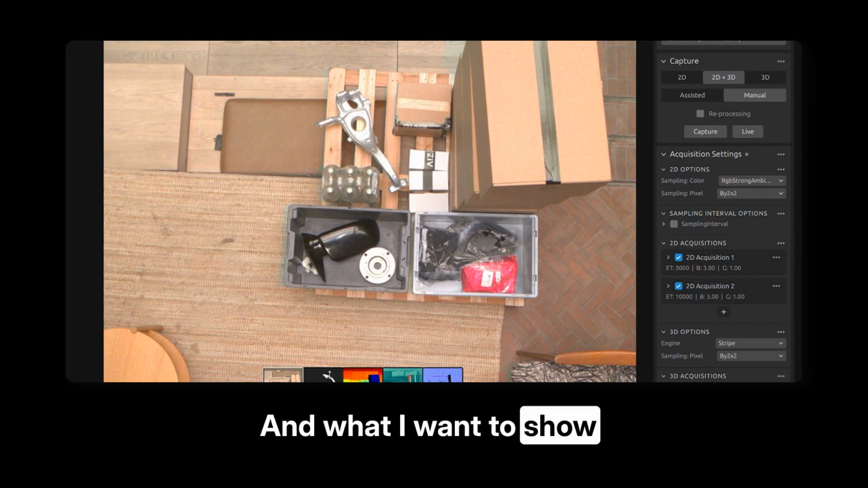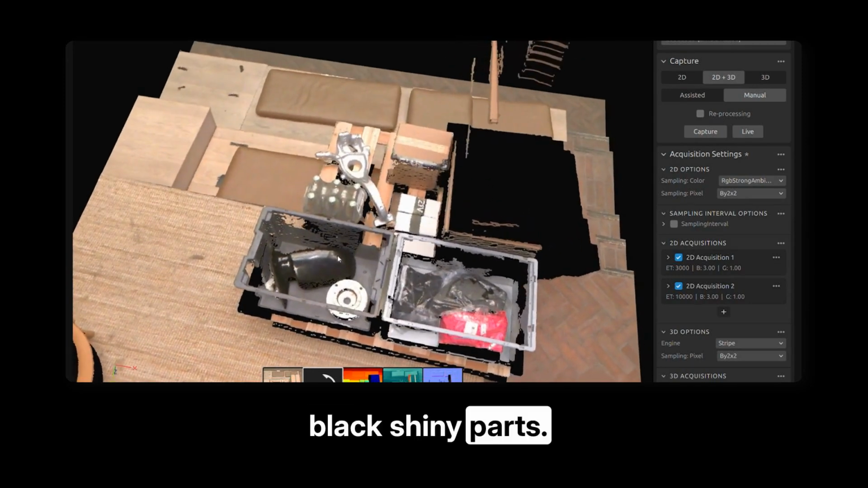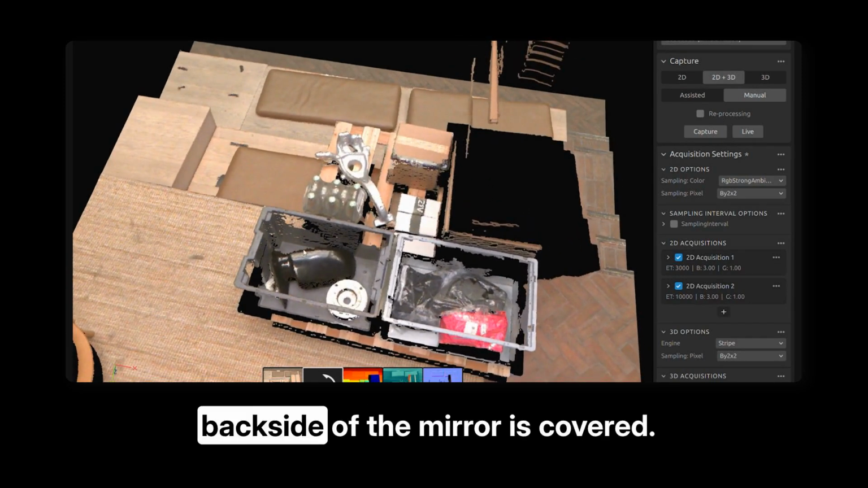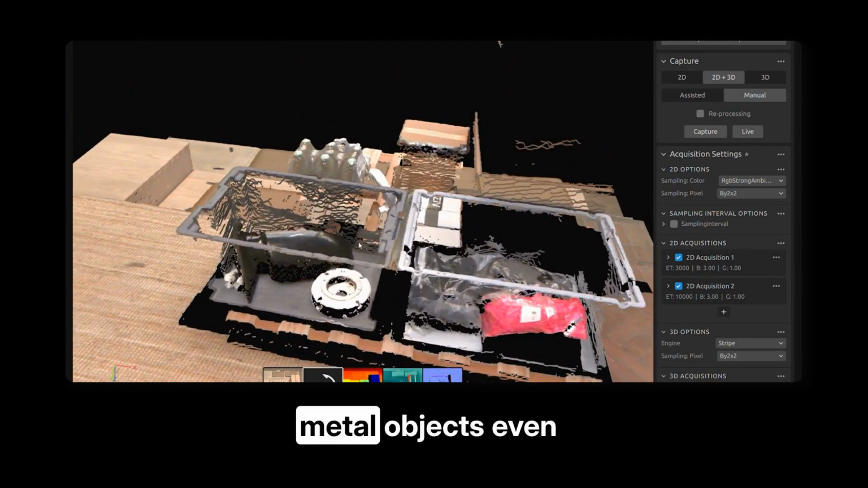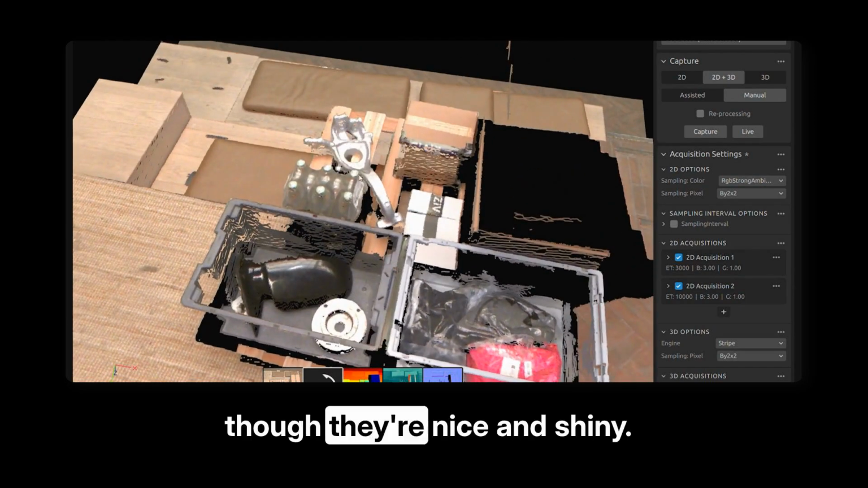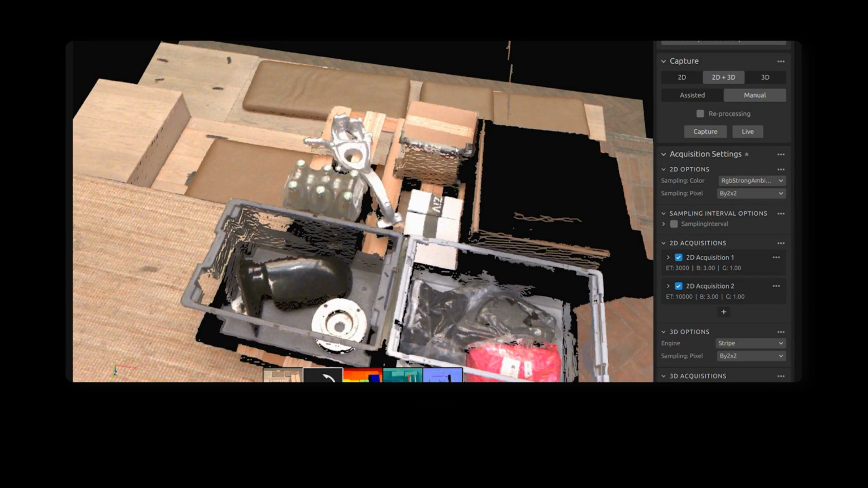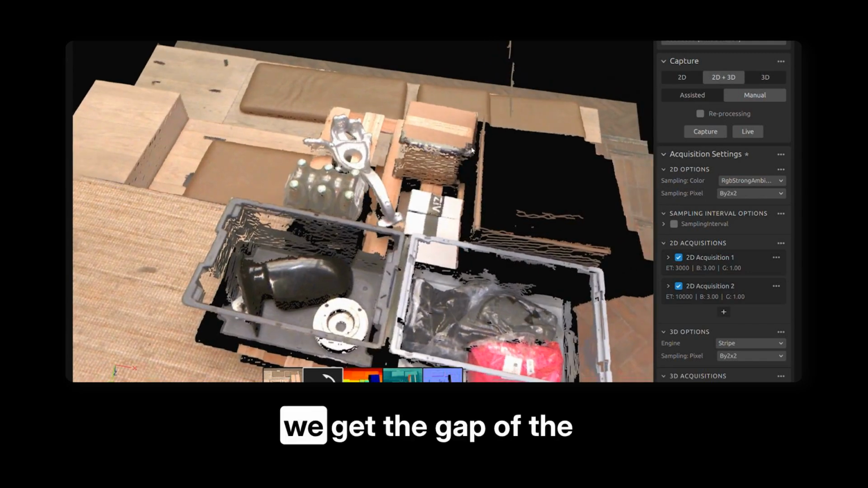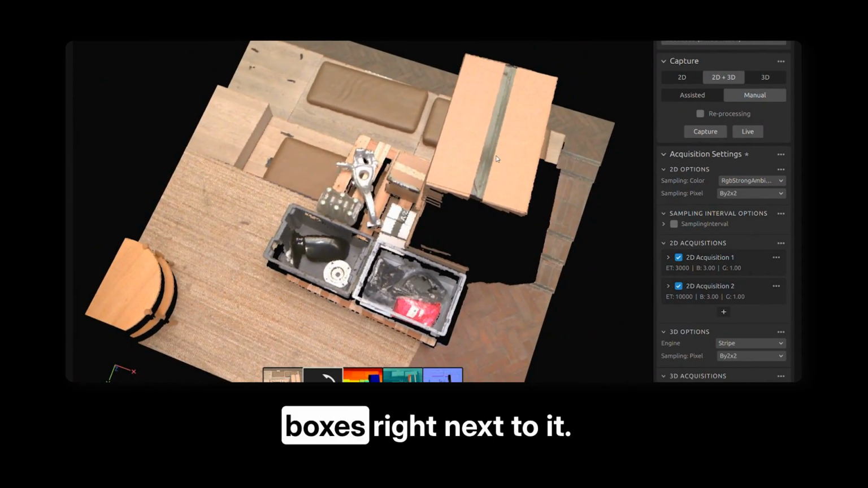And what I want to show is just how good of coverage we get on these black shiny parts here. The full mirror, backside of the mirror is covered. We have really good shape trueness on these metal objects, even though they're nice and shiny. We're even capturing this transparent plastic on top of the bottles. And then look at this. We get the gap of the cardboard, even though we have a huge stack of boxes right next to it.